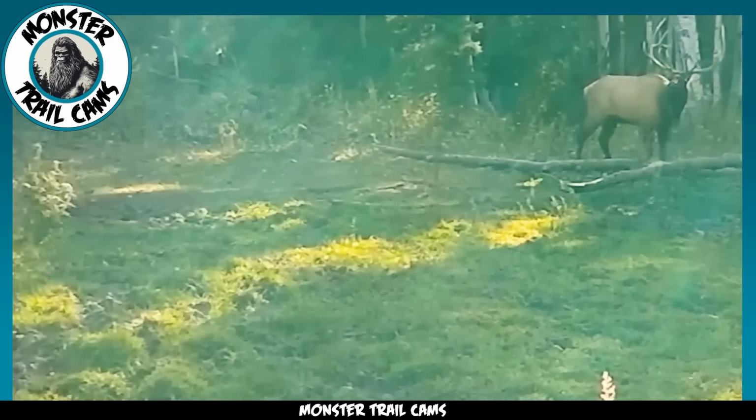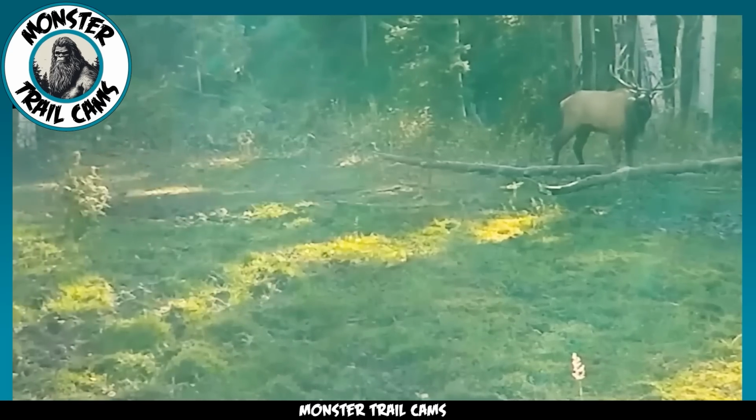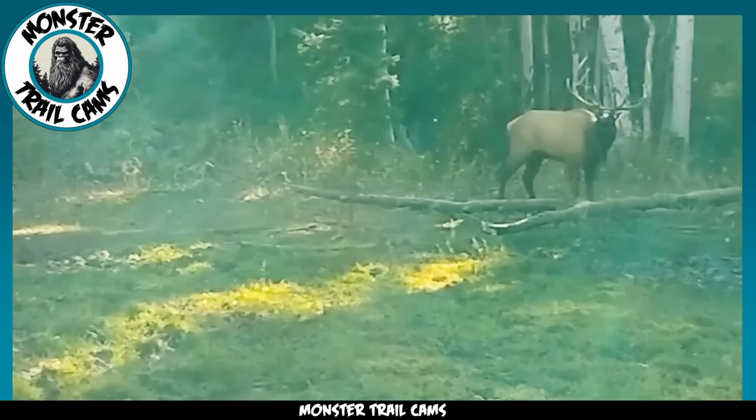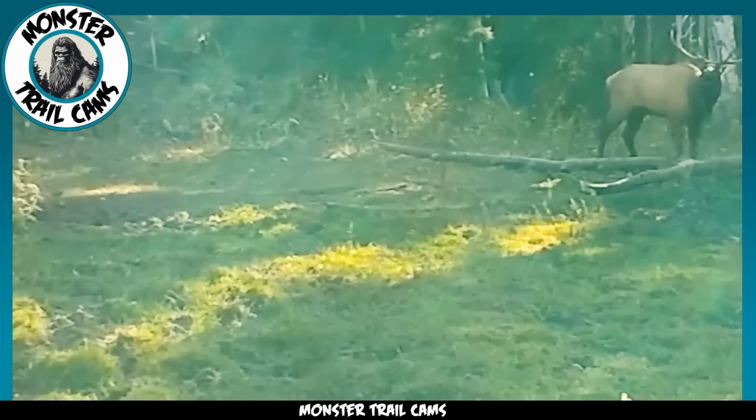Elk are formidable creatures and can be quite aggressive during the fall rut when they are looking for females. In fact, I might just rather run into a Bigfoot than a testosterone-fueled bull elk. It's safest to view these impressive creatures from behind a trail cam.